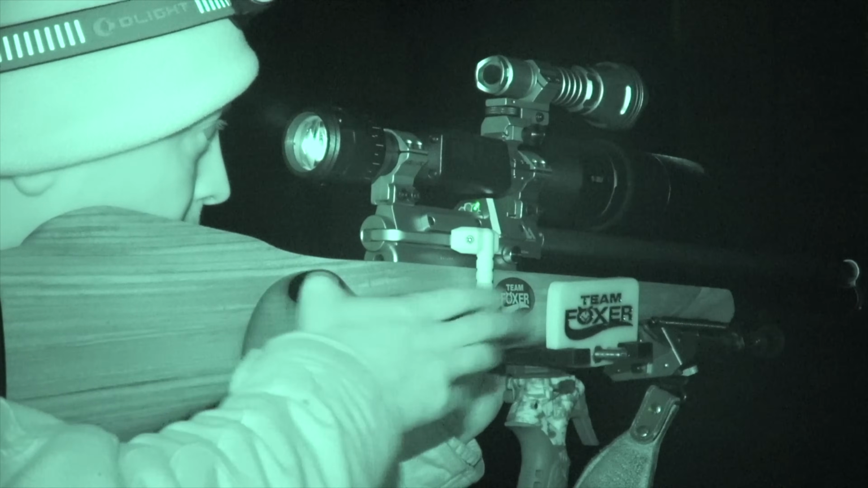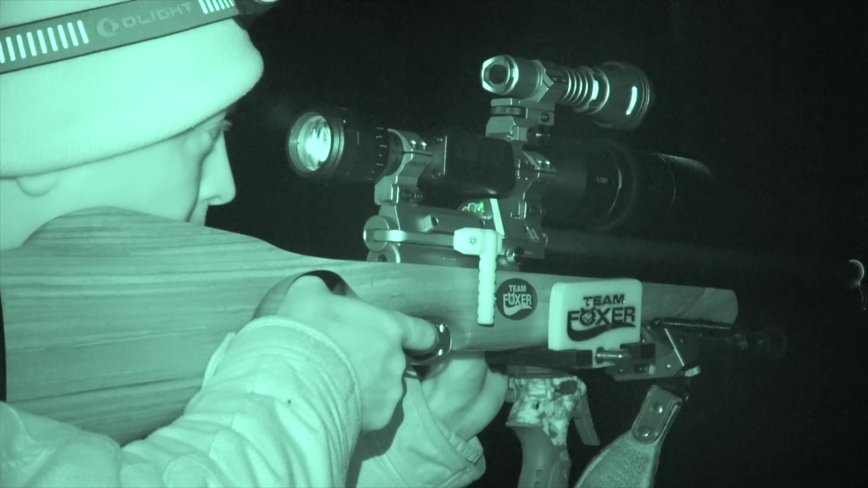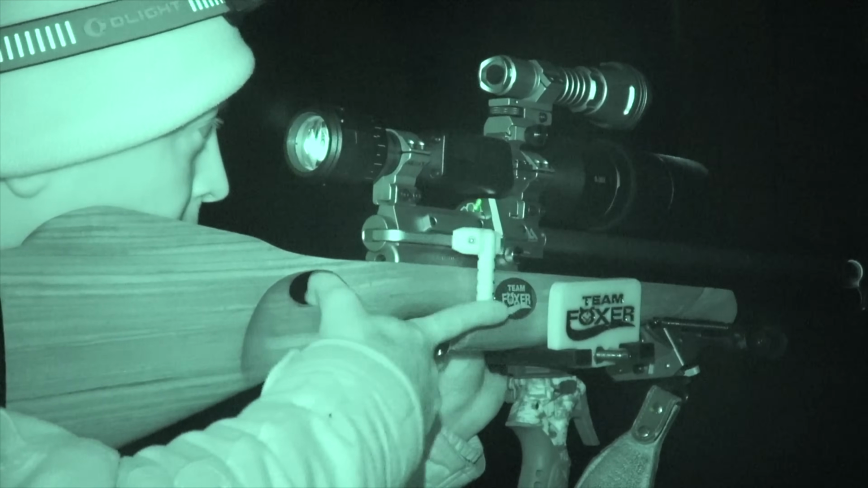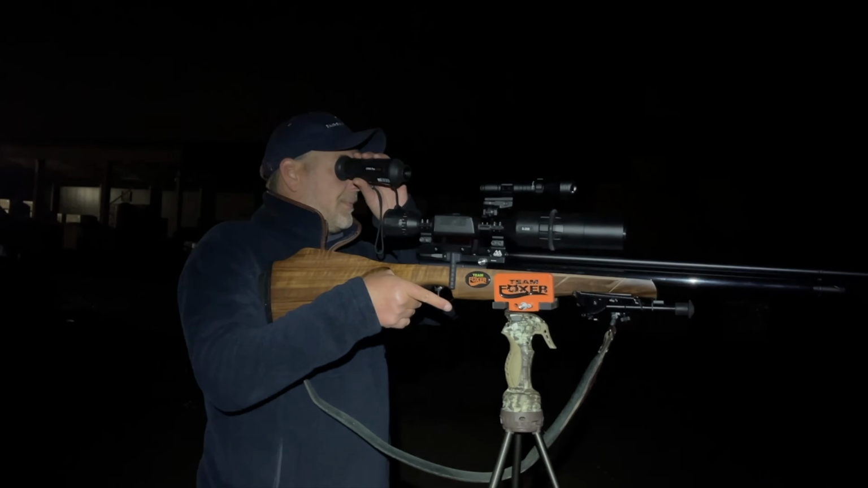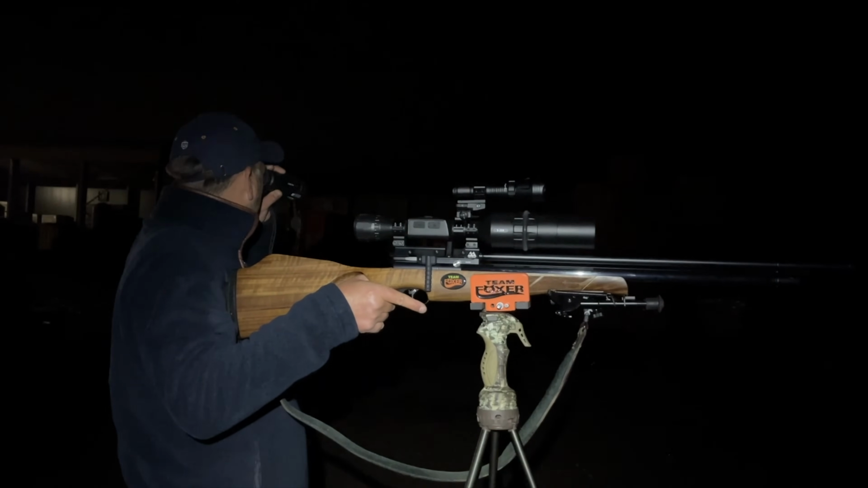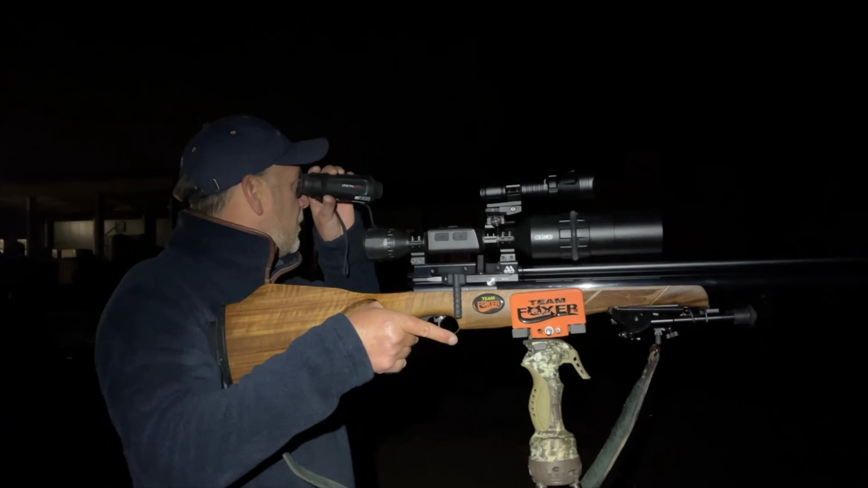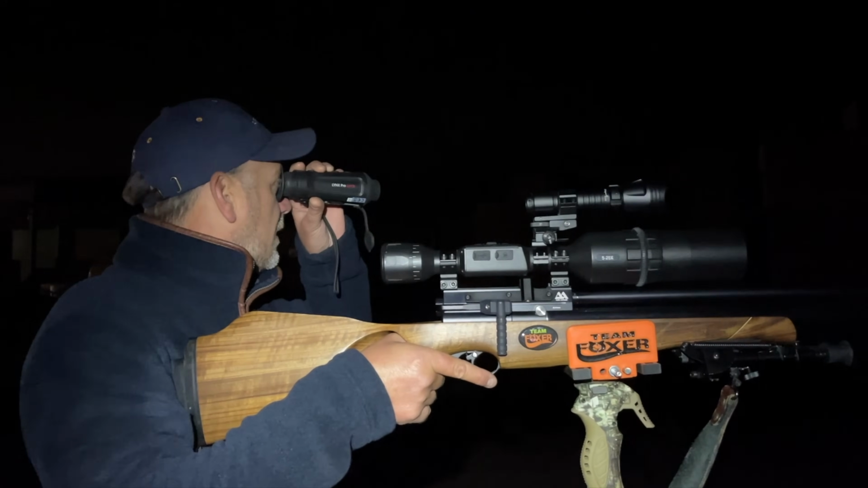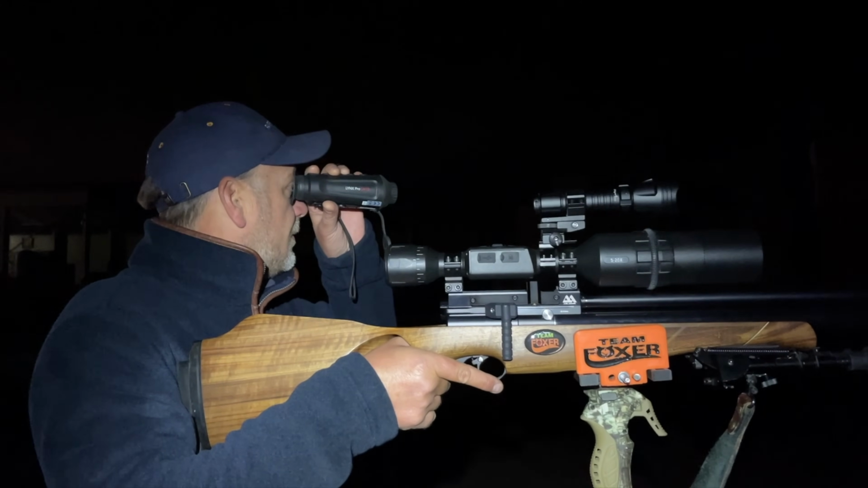While I'm still bashing away at the rats, I left Lee with the LH19 Pro and then went back to find out exactly what he thought. This is a completely unedited, his version, in his own words, view of that spotter. What's your genuine thoughts on that little Hik Micro spotter compared to the Pulsar that you've been using?